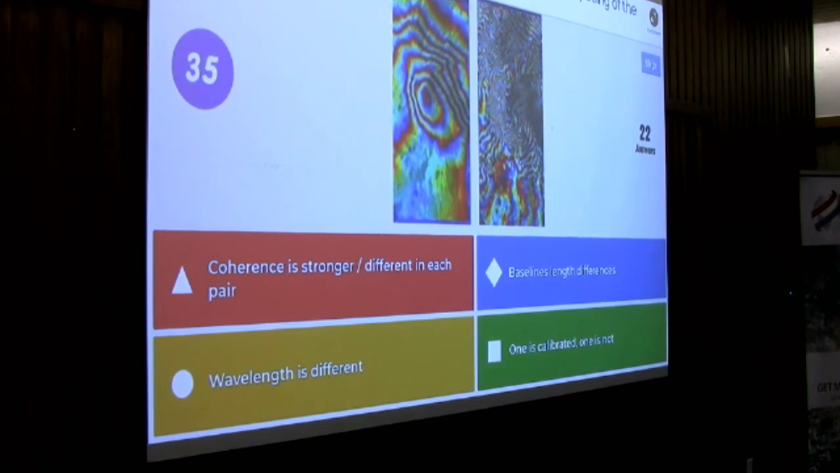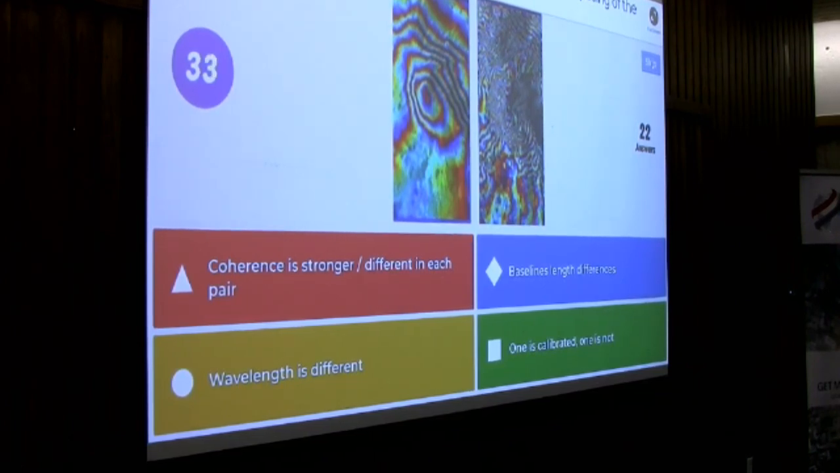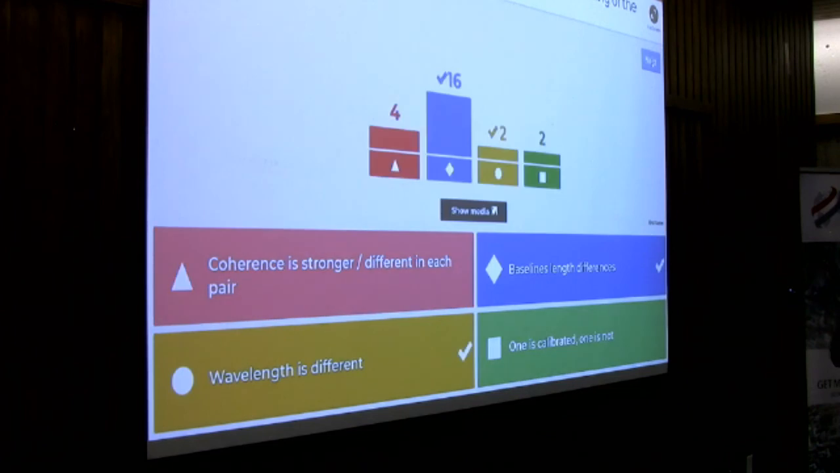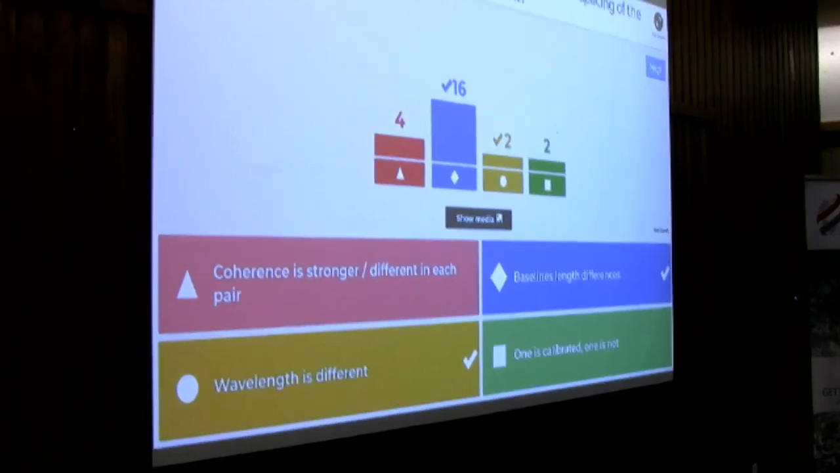Two more to go. All right. So the correct answer was baseline length differences, and it could also have been that the wavelength is different. Those could have been the two correct answers.